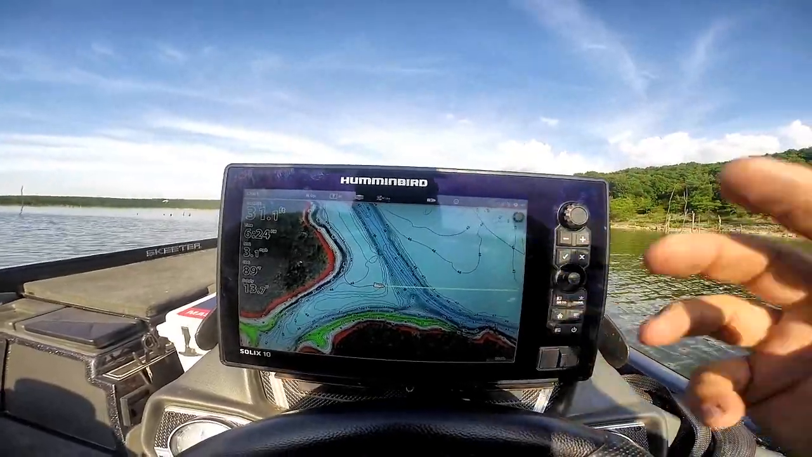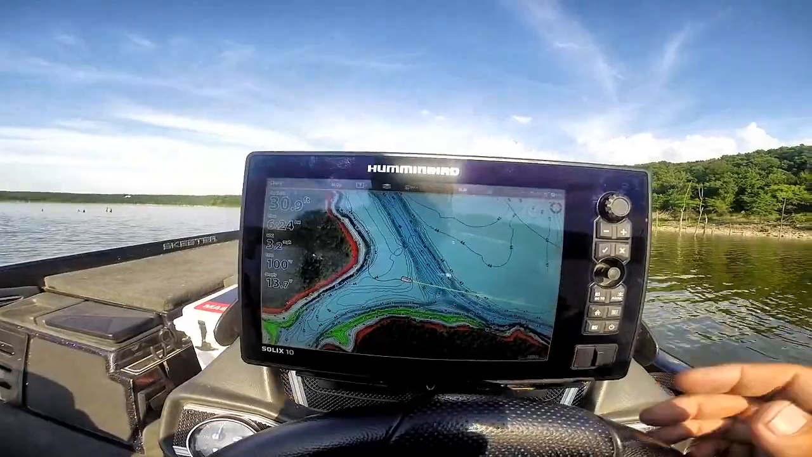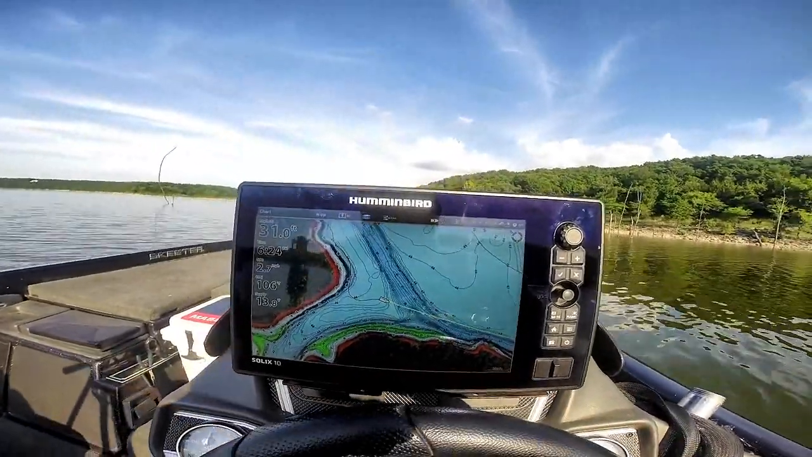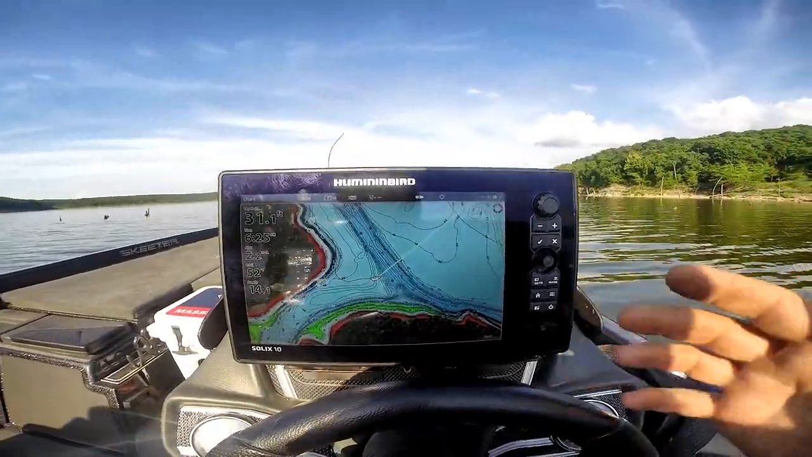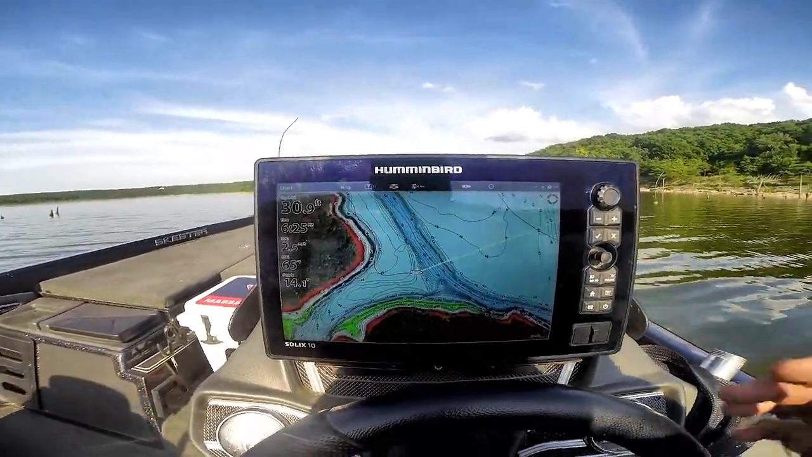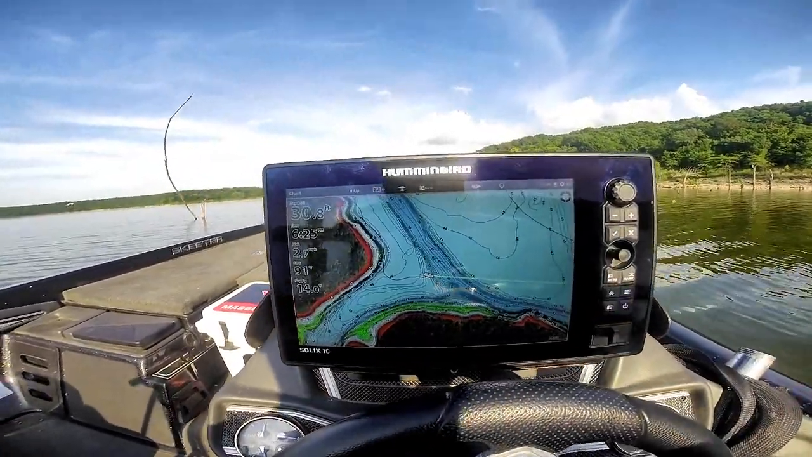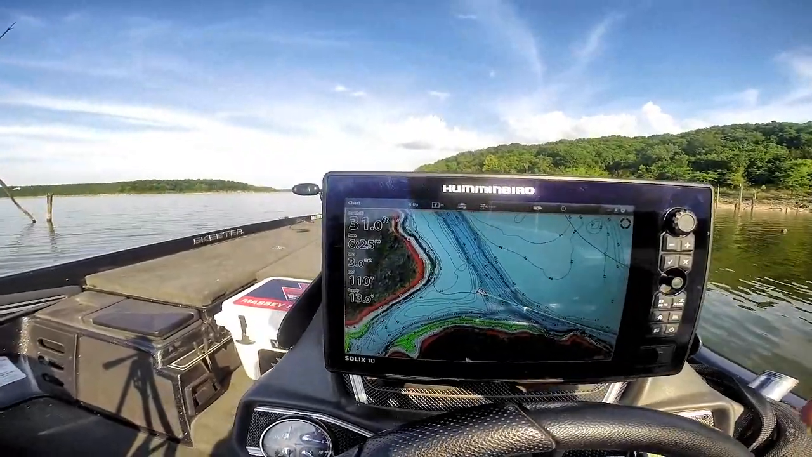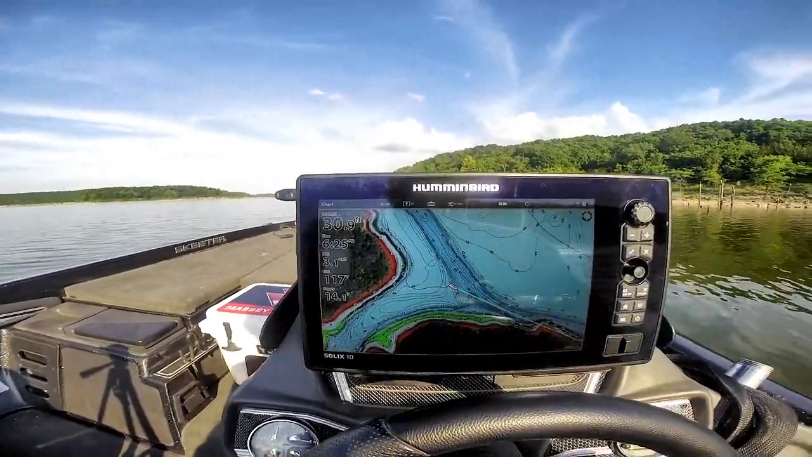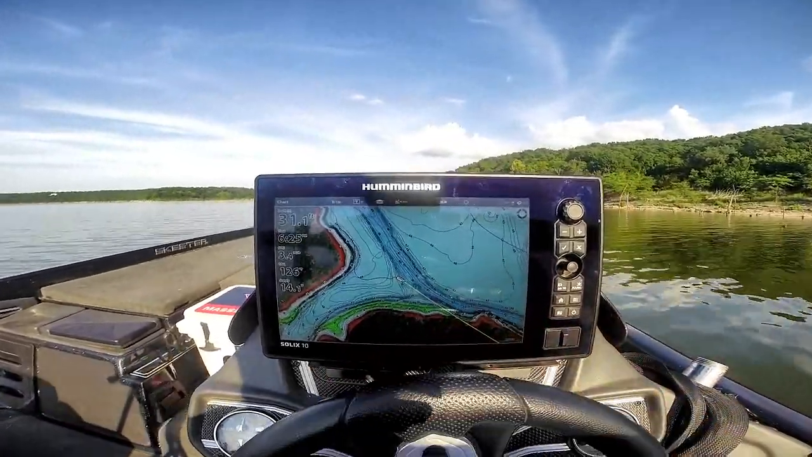Lake Master is part of the Humminbird mapping family. It's all part of this total boat control package. So you get the Humminbird mapping, which is Lake Master maps. You get mega awesome imaging, 2D chirp sonar. You get mega down imaging. It's all built into the SOLIX 10. It's a single source unit.